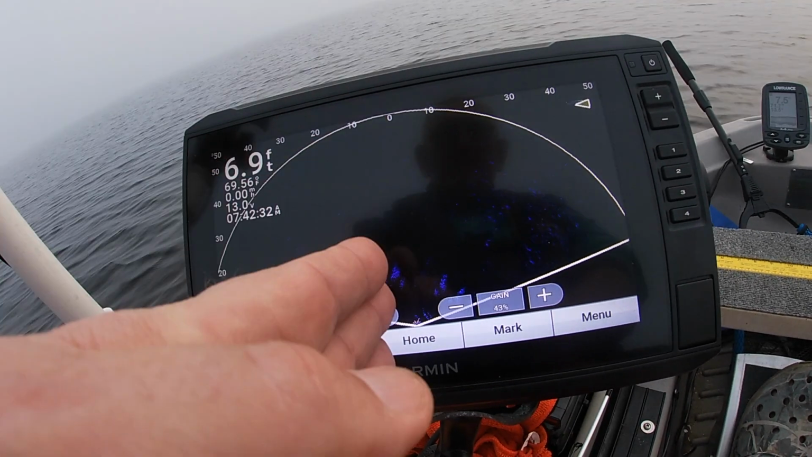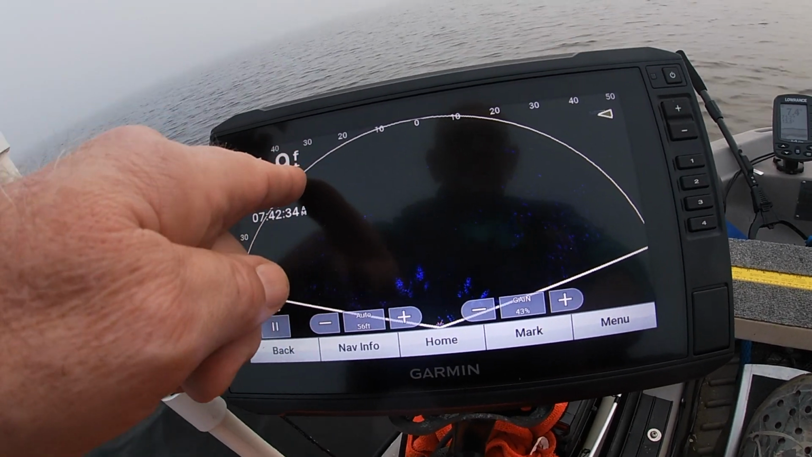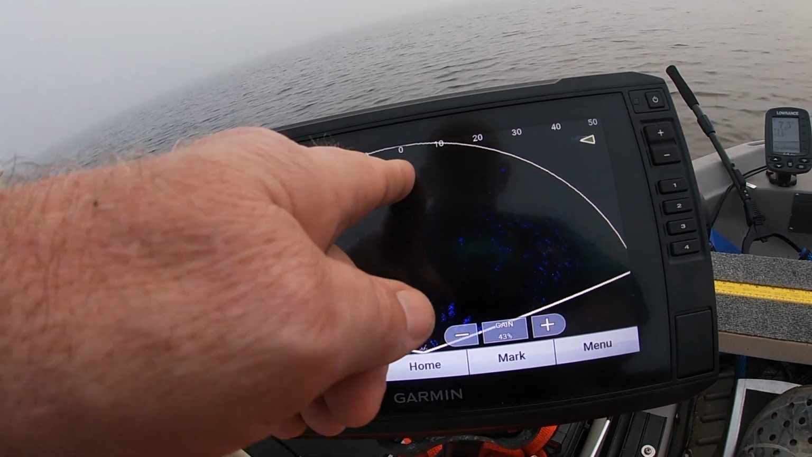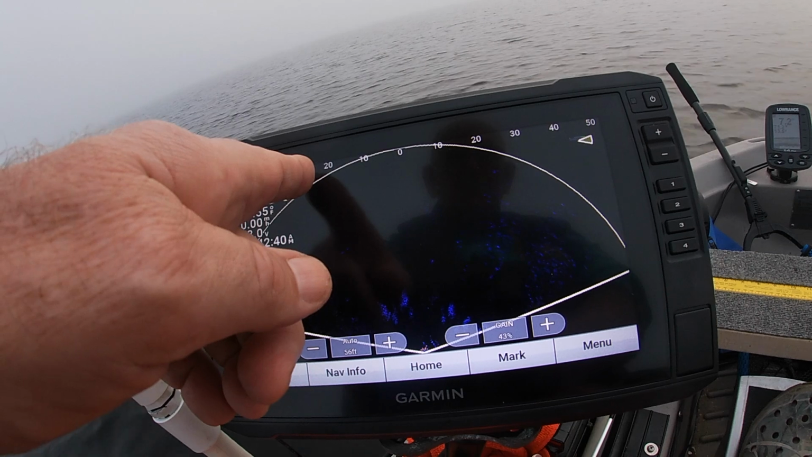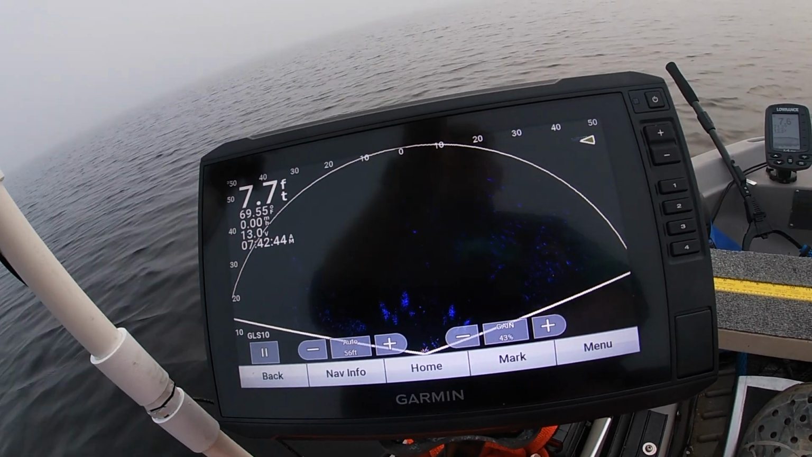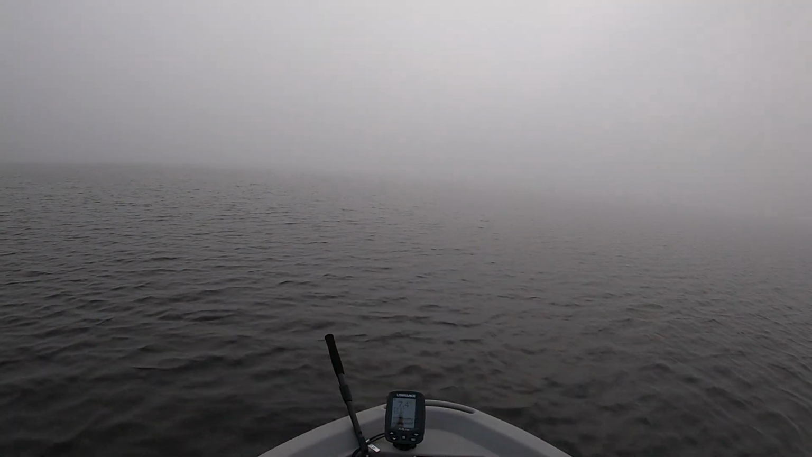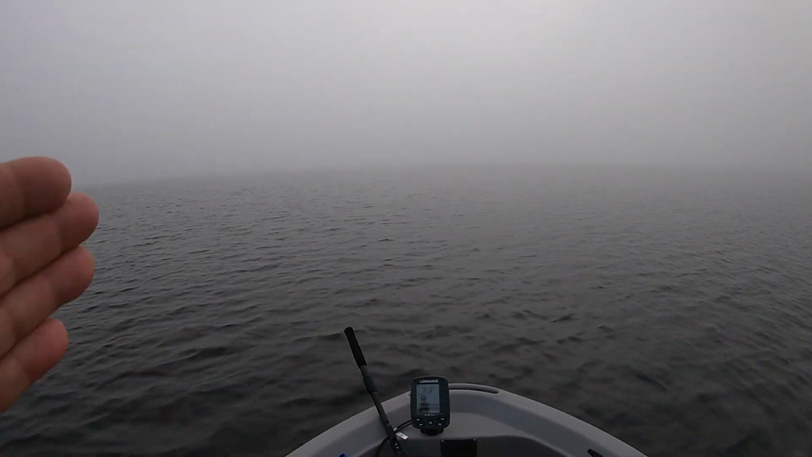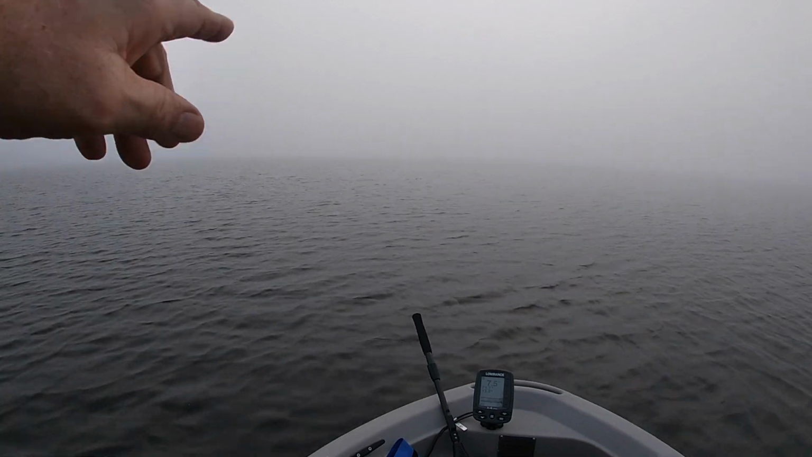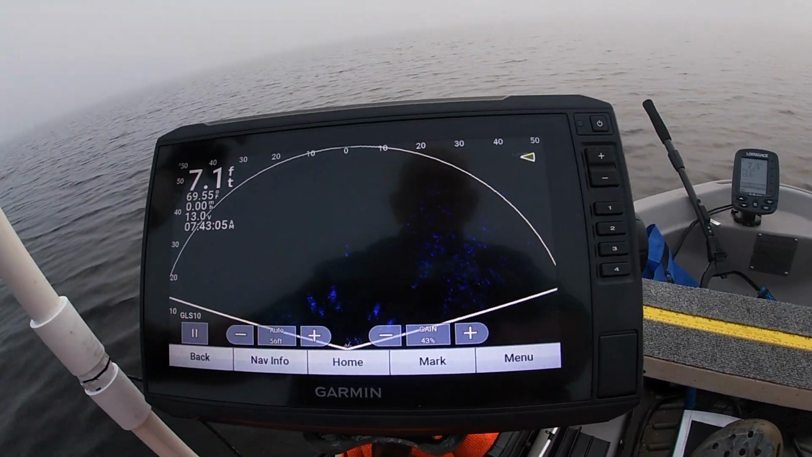So let's pick this spot where we saw that fish. That would be out about 40 feet and to the left of about 25 feet of where I'm pointed. Transducer's pointed straight forward. It would have been out 30 feet in that way by 20, 25 feet. So I would know that the fish was about over here, if that makes sense.